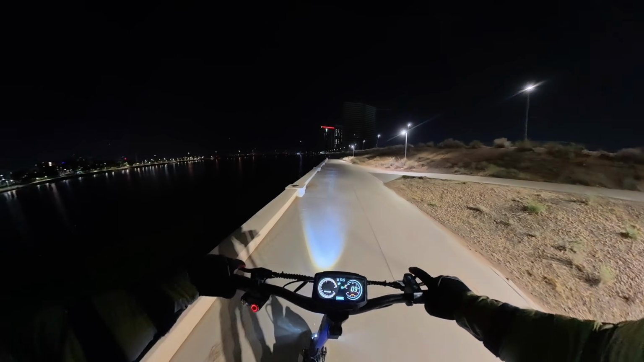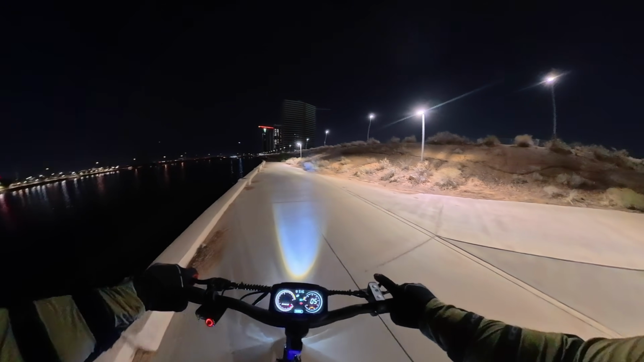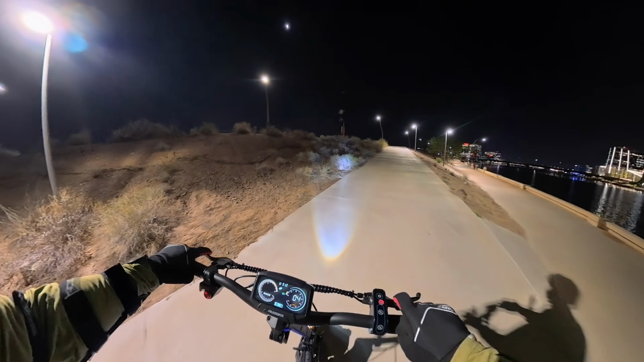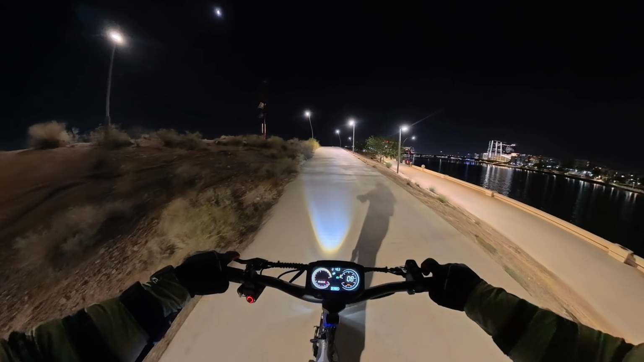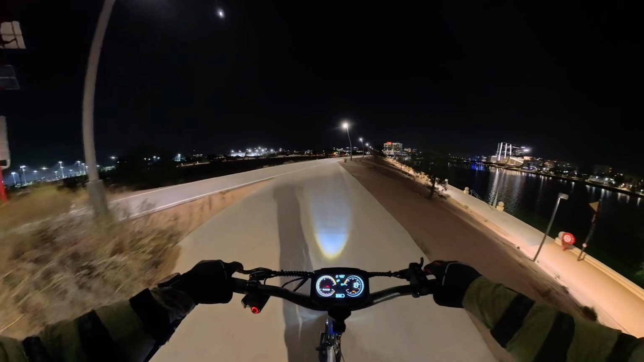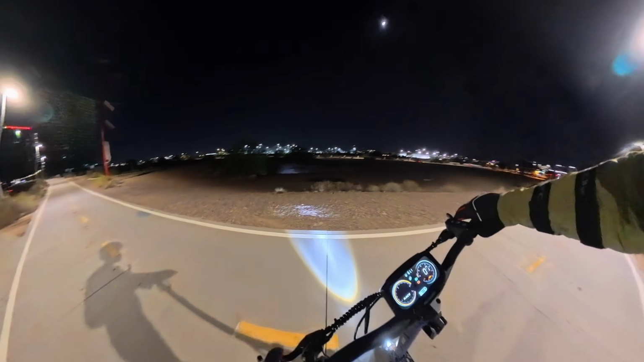But anyways, we are in race mode, which is the top speed mode on this scooter. This is a 12% grade, and we're going to turn into that now. Throttle's all the way in. As you can see, we are accelerating up this grade. So as you can see, hills are not a problem for this scooter.